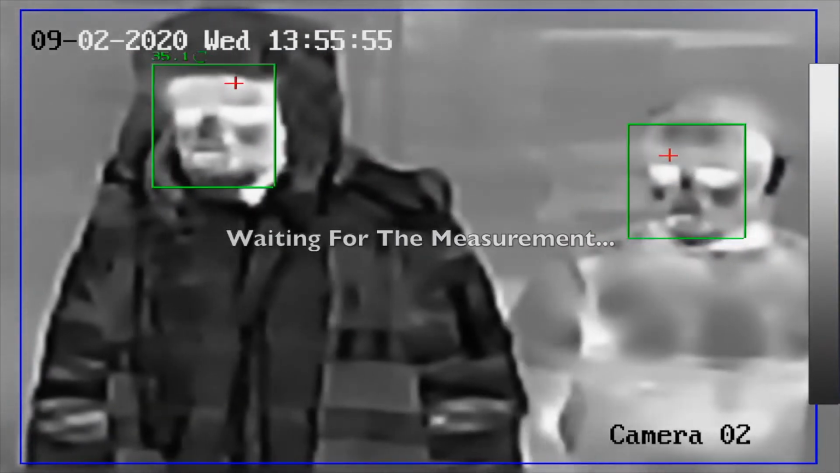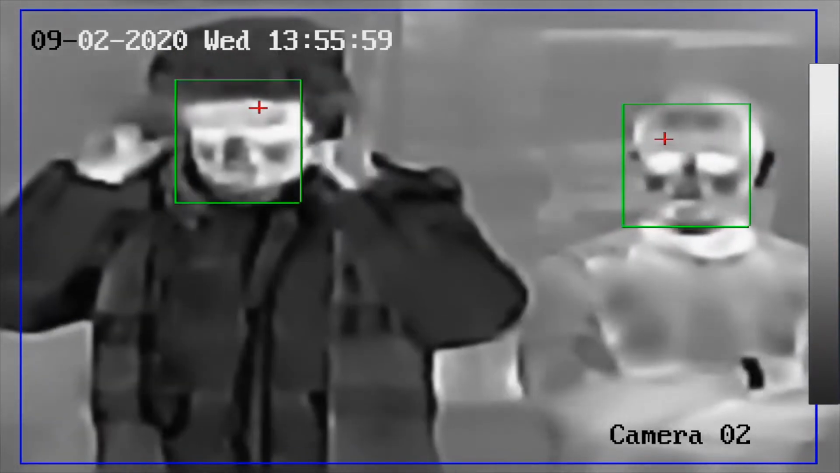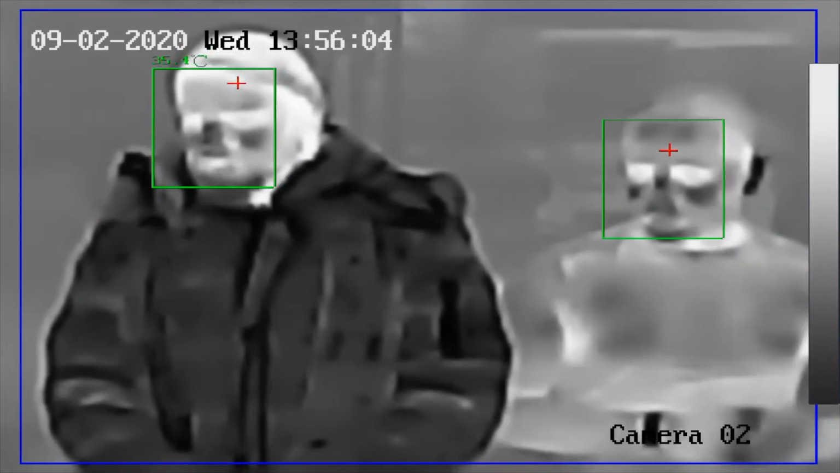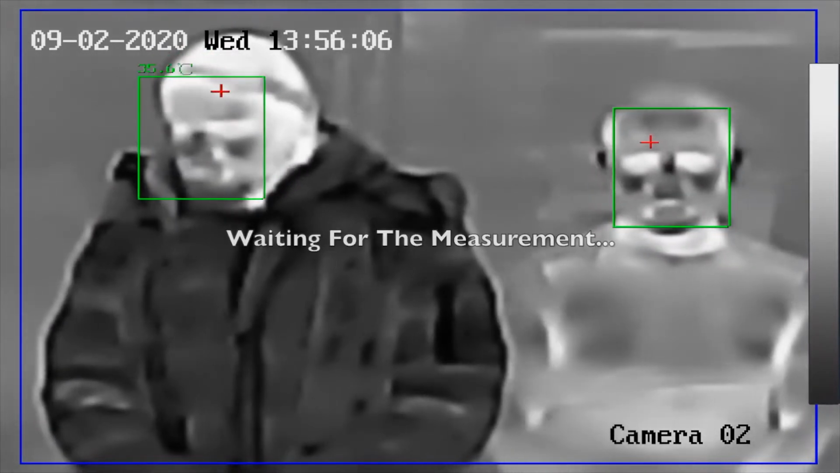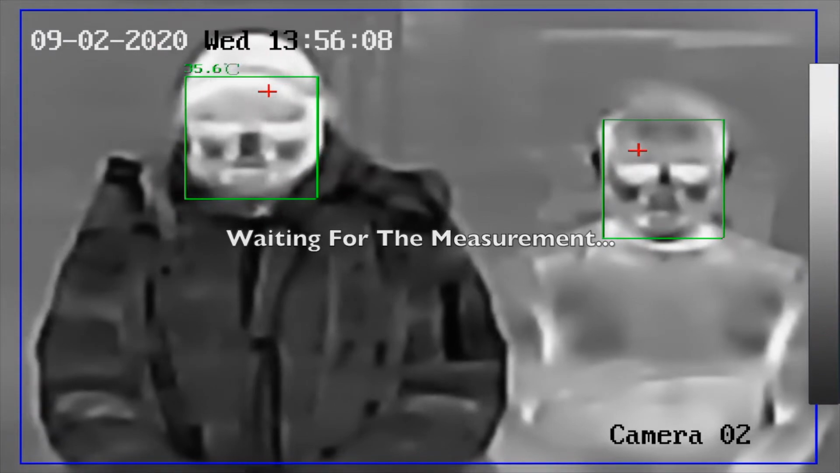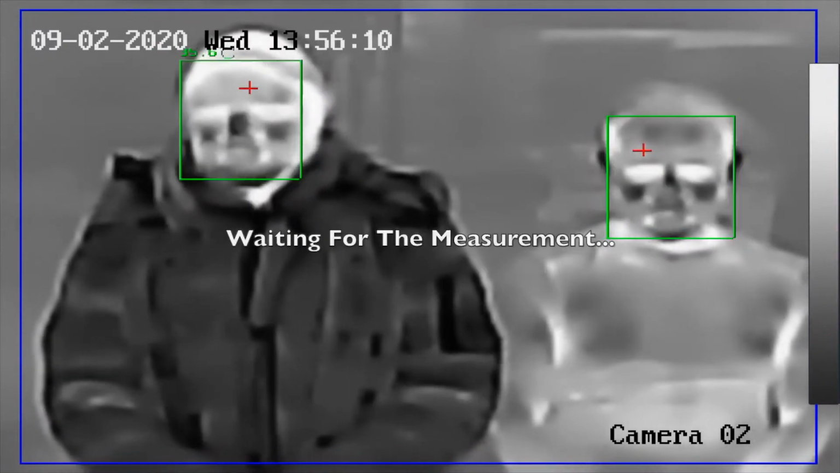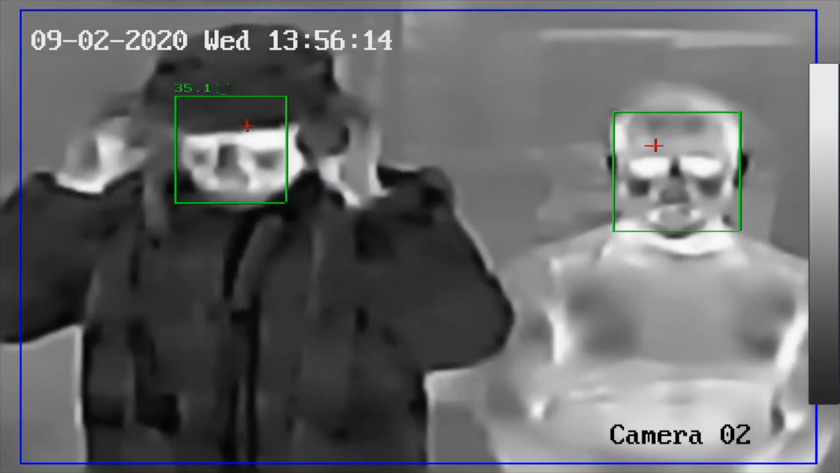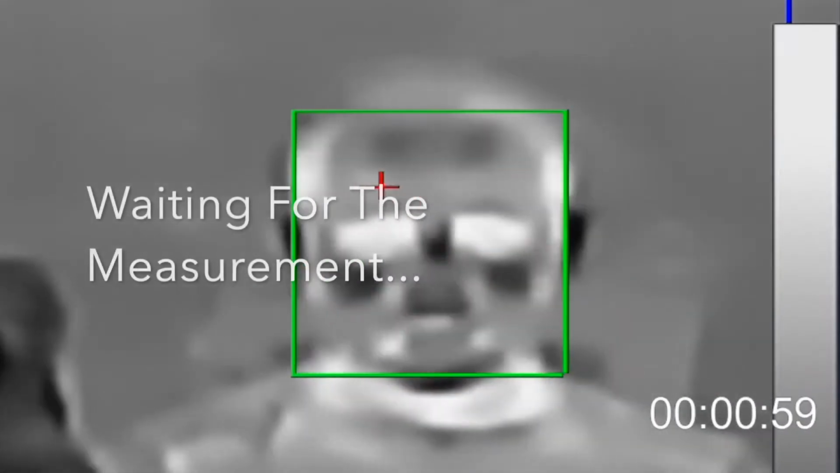You can see here that because that camera is focusing solely on the forehead, and our foreheads, or hats for that matter, are cold, the camera is lost. When it sees a bit of a forehead skin, or when I take off my hat, it tries, but the result is inaccurate. For my partner in crime, it took 2 minutes to produce results that were way off the actual temperature.